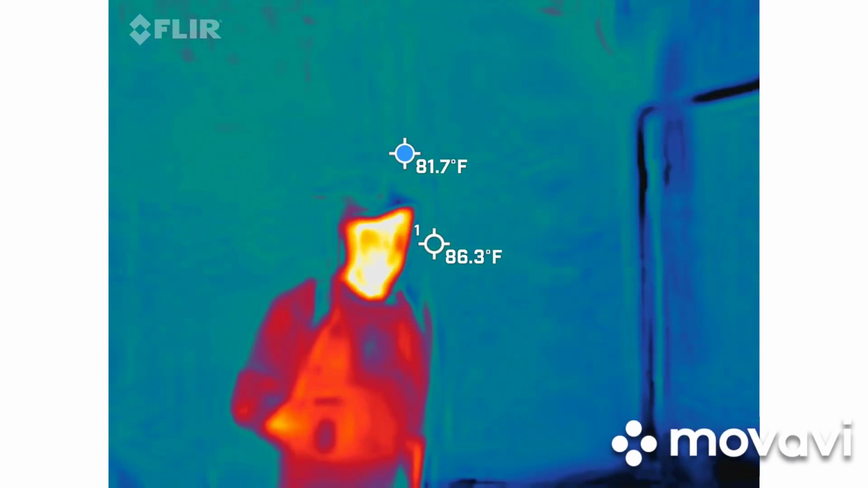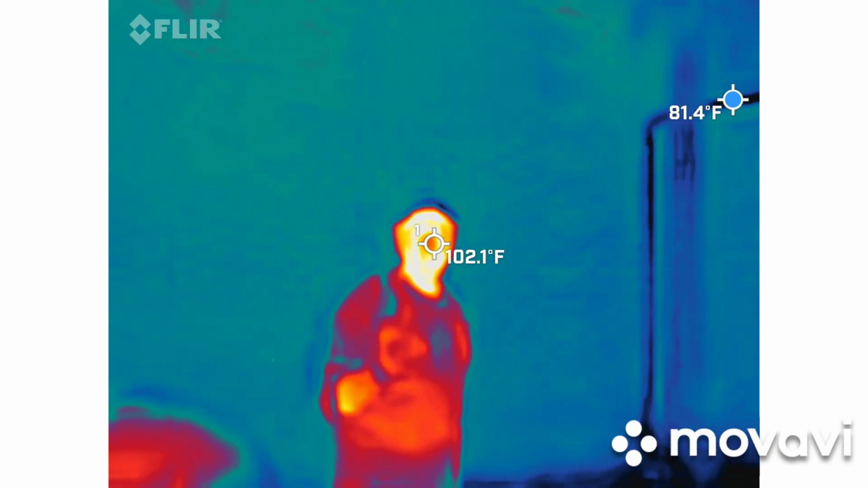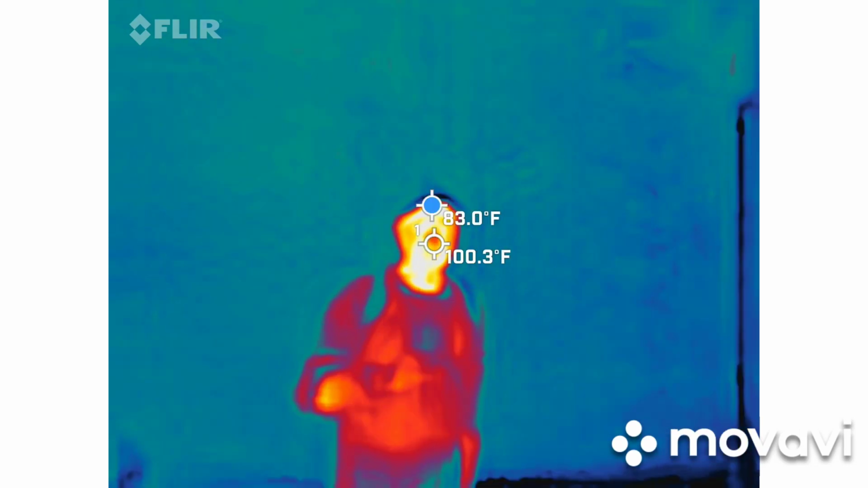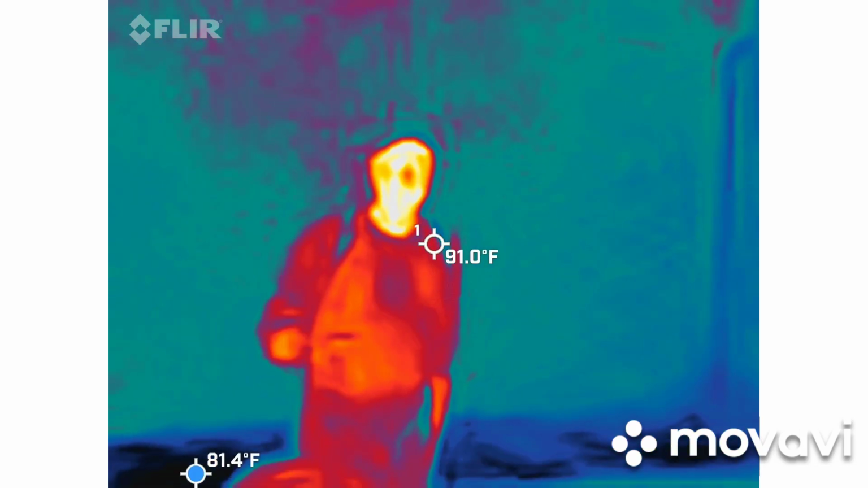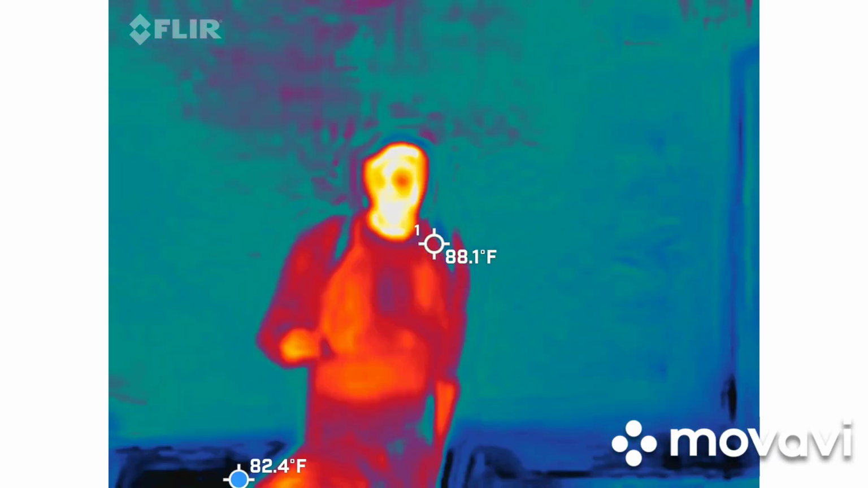But with these particular cameras, again, you want to try to keep somebody in view. That's going to help give me an array of color to look at, so when a cold spot does appear, it's a lot easier to spot. So somebody in view, because we're going to be the warmest thing out here. They have to keep that mentality in.